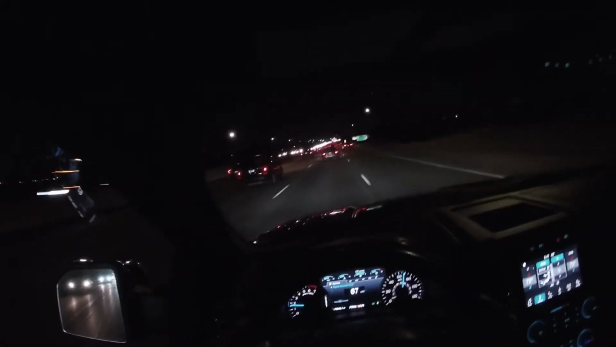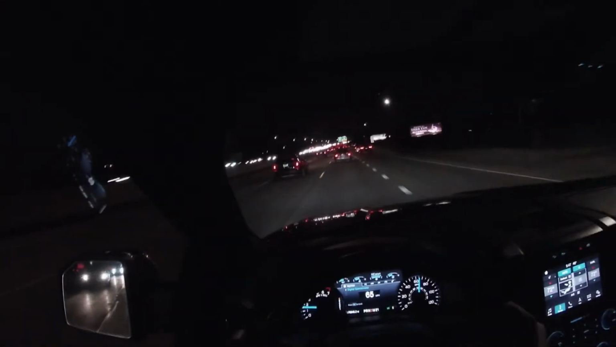See, sometimes in some circumstances you actually need to step on it if you want to get over to your lane. In which case, this truck can do what you ask it to do.